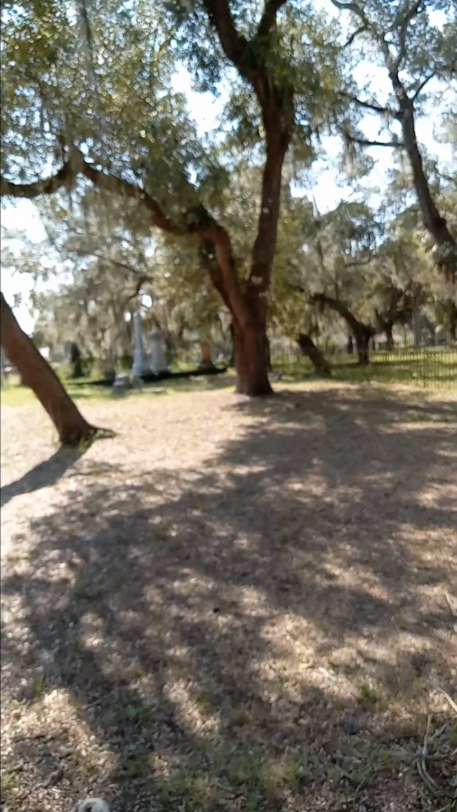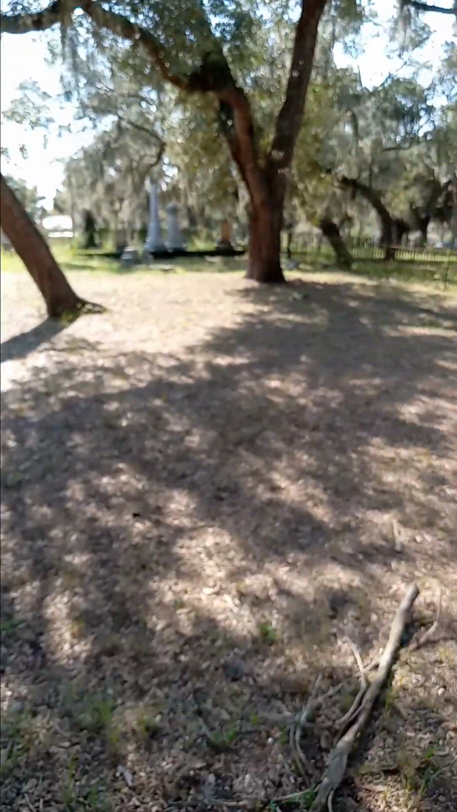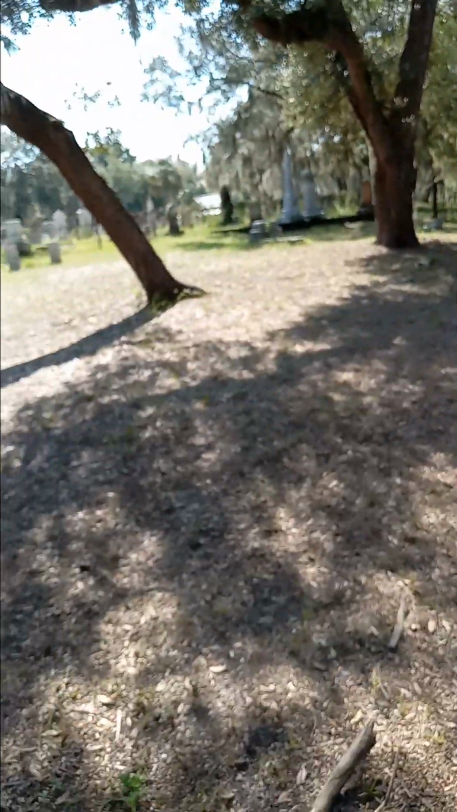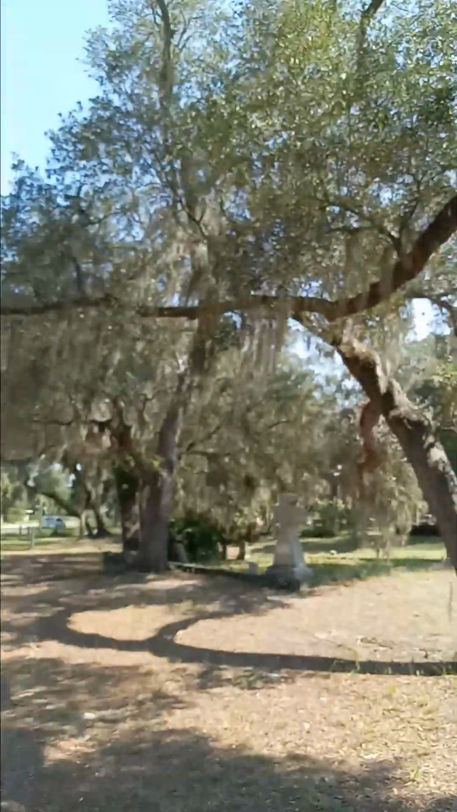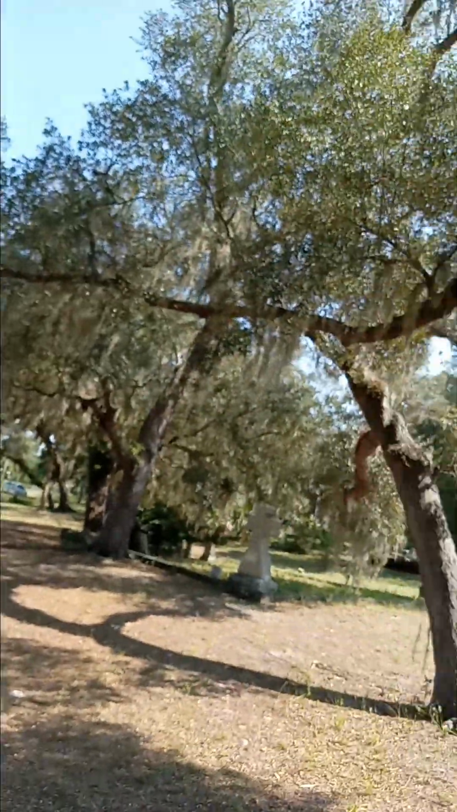And let me walk up here and show you. This tree had at least two good limbs that were almost, I'd say, horizontal with the ground. This limb here, I think that would support a hanging.